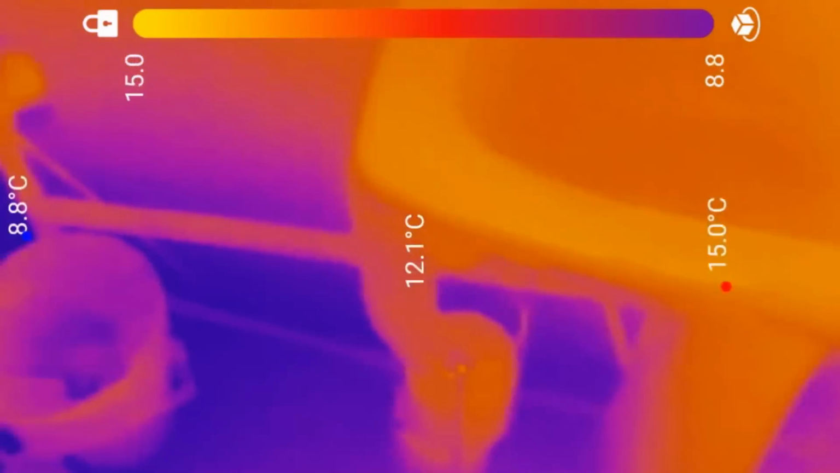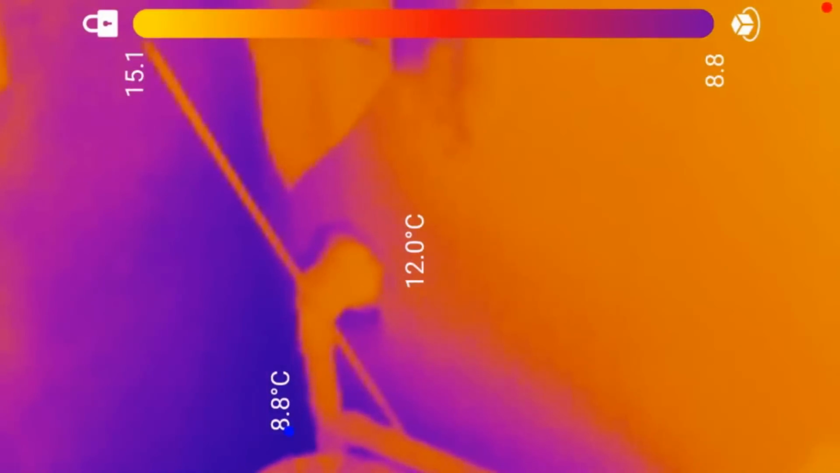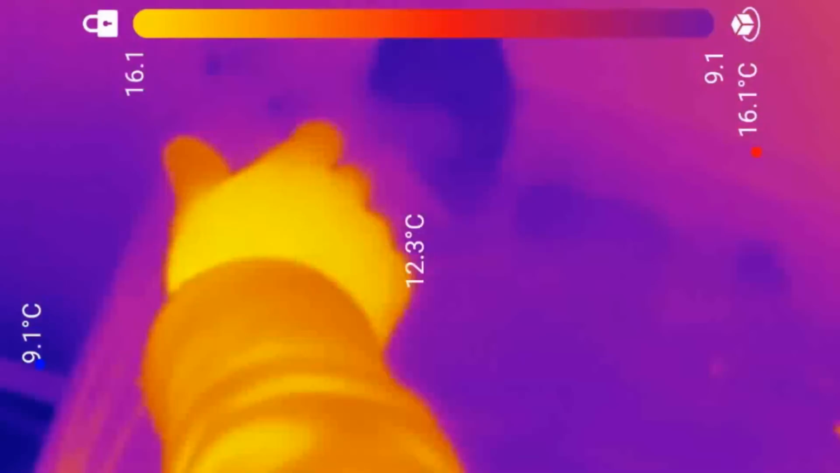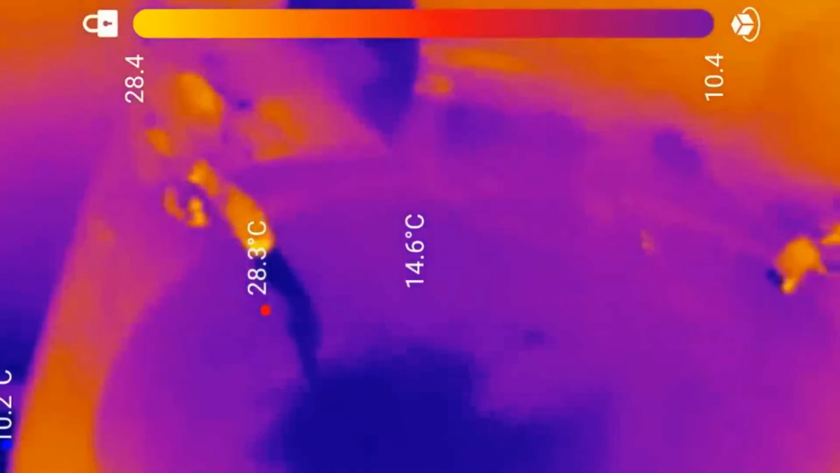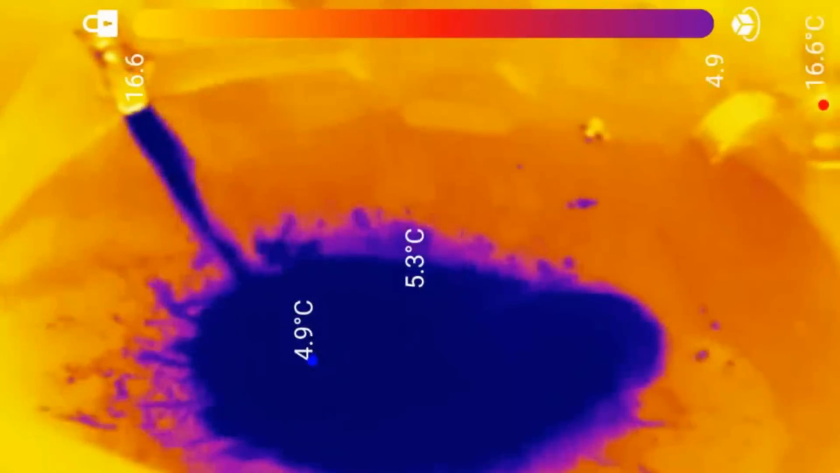With the toilet showing up like that, I think you'd detect a water leak very, very quickly. That's the hole going into the kitchen I did, and again that's just got sheep's wool insulation at the moment. Oh, look at that. So you definitely see a water leak. That's great.